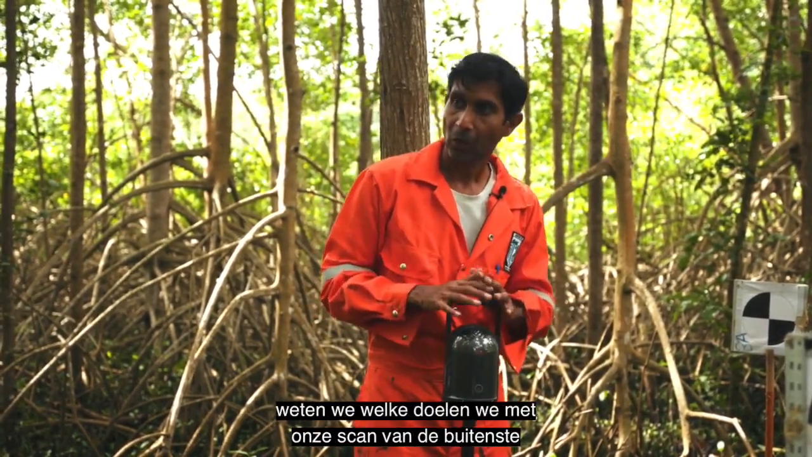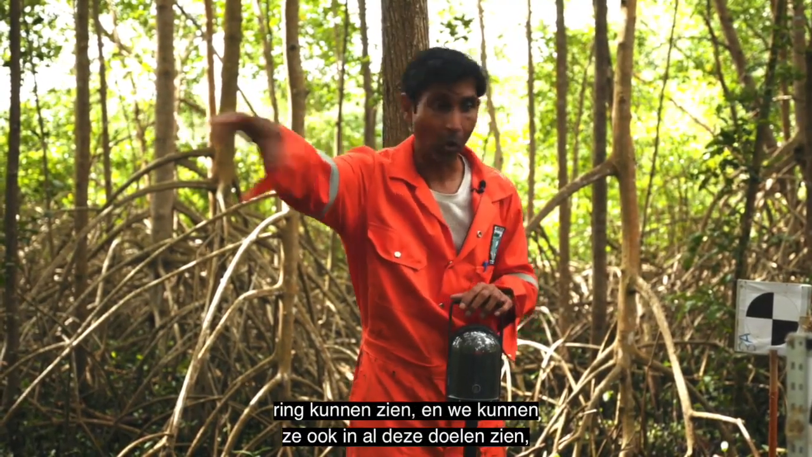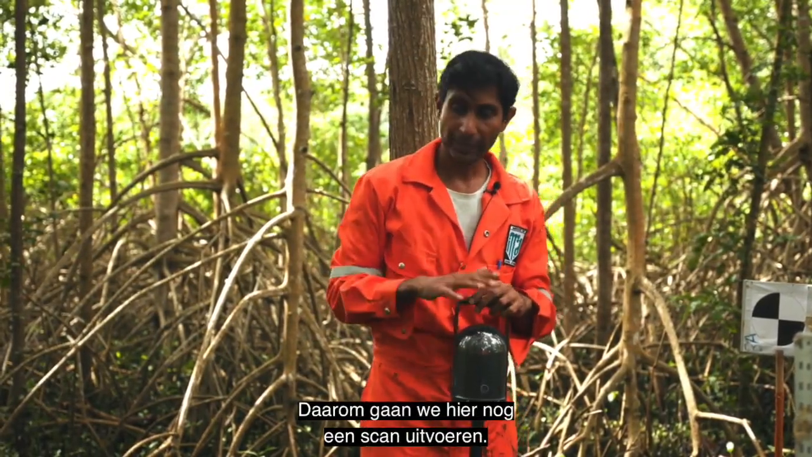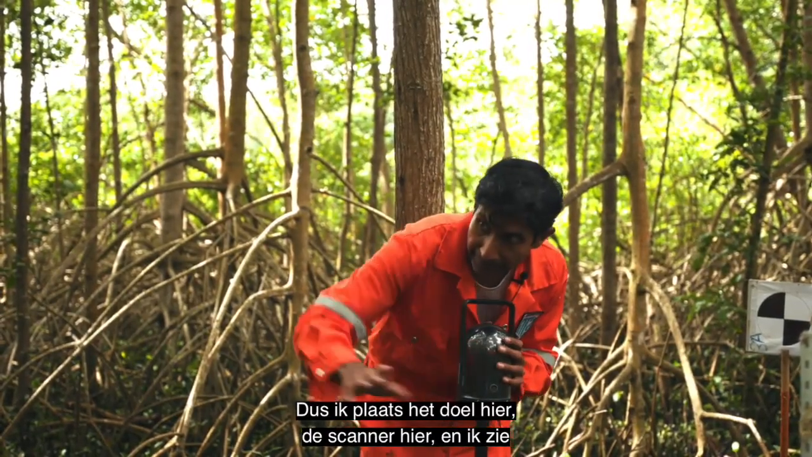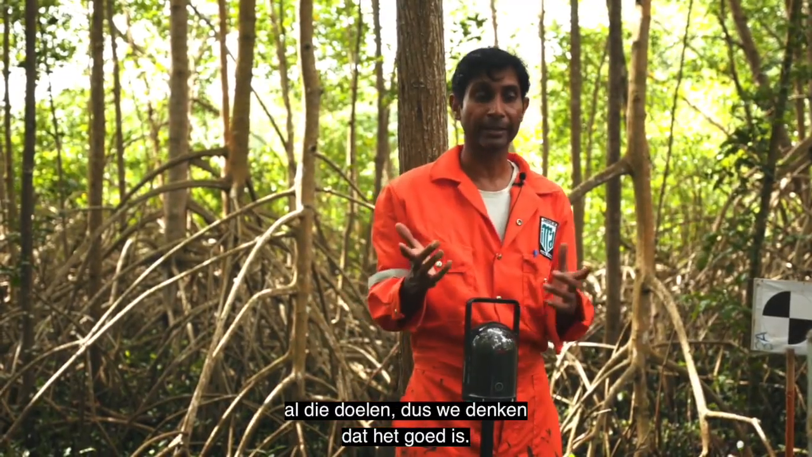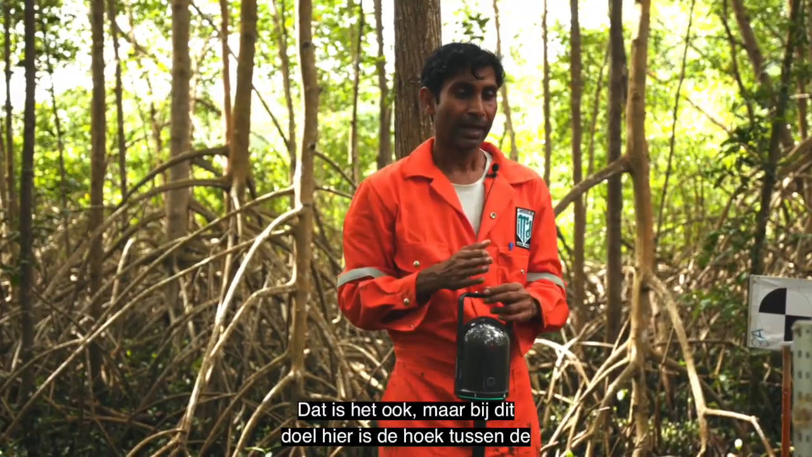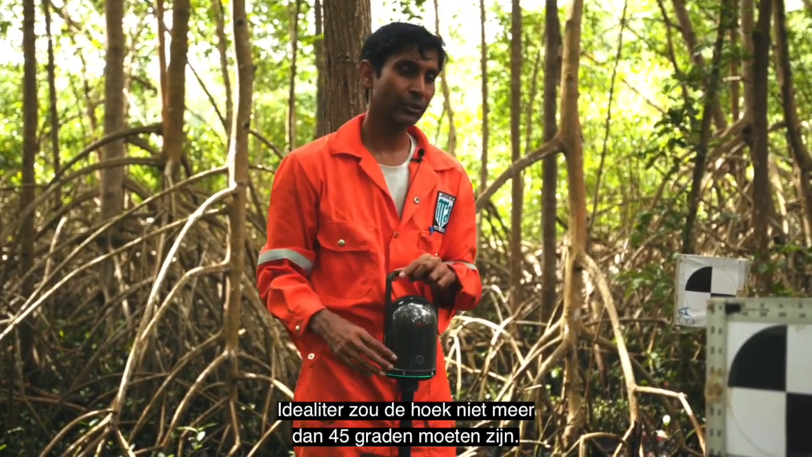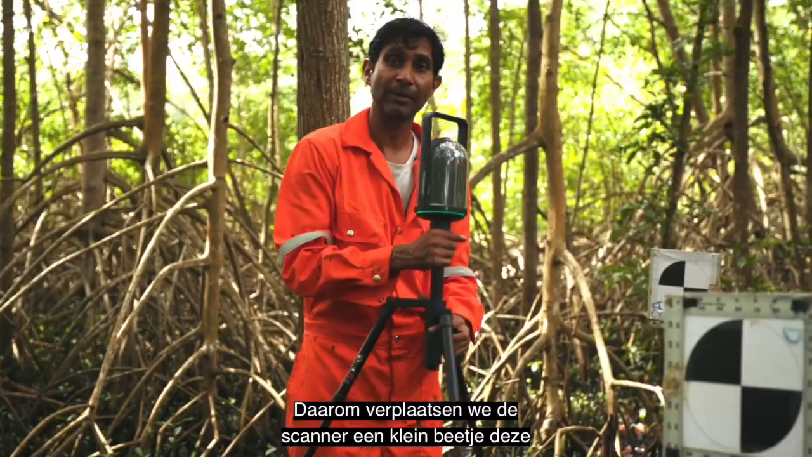So if we set up here, we know what targets we could see from our outer ring scan. We could see all of these targets and the 2 up in the tree. And so we're going to do another scan here. So I put the target here, the scanner here, and I could see all of those targets and all of these targets. So we may think we're good. We are good, but this target here, the angle between the scanner and the target is very oblique. It should be more like, ideally, not more than a 45-degree angle.